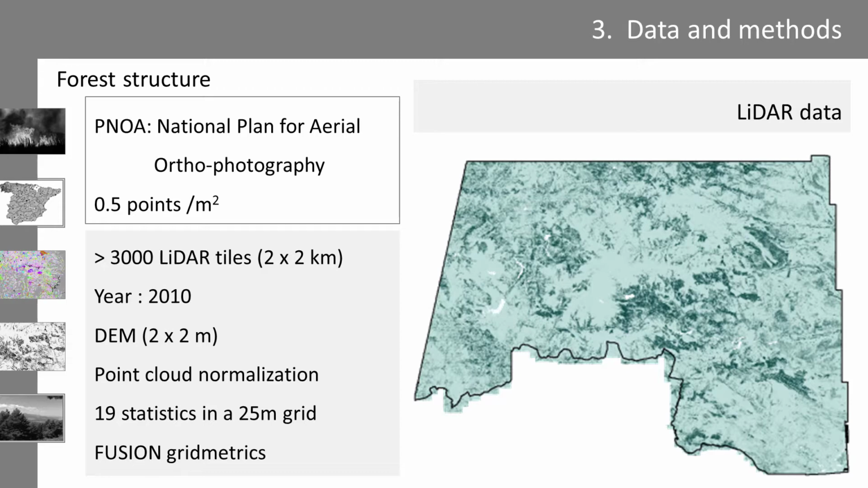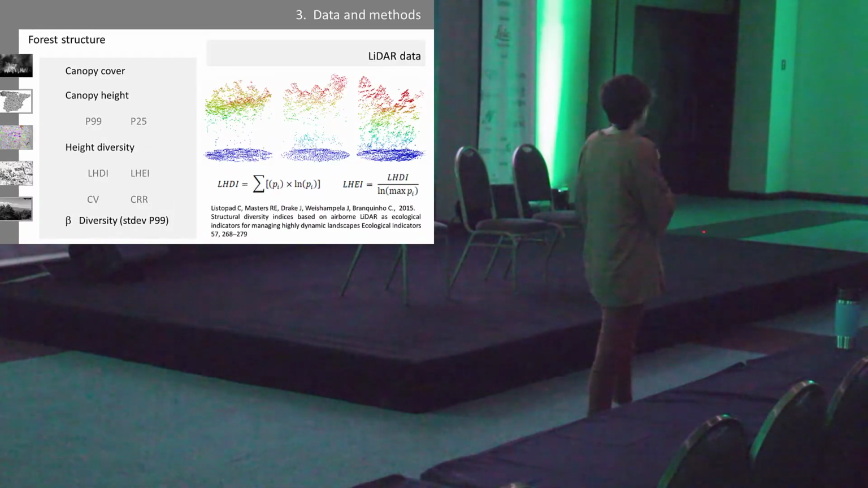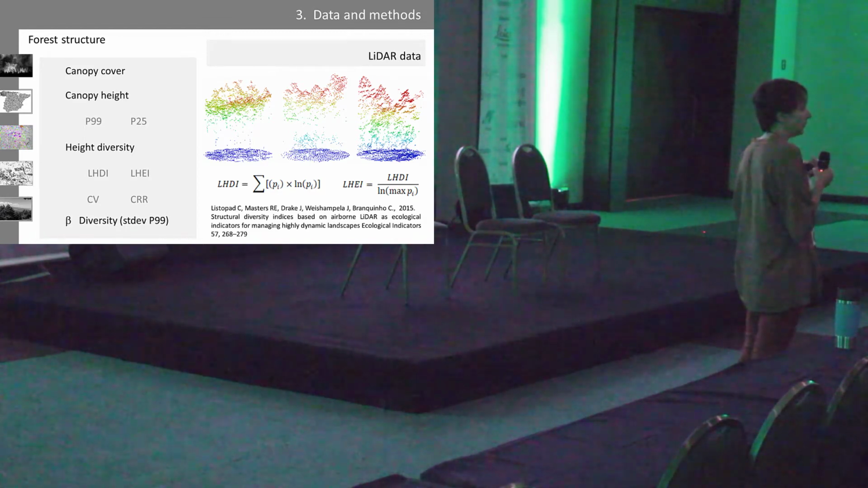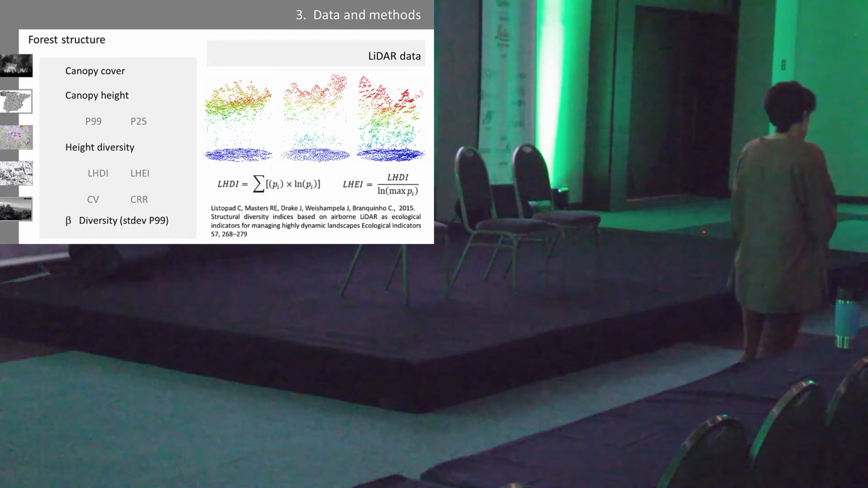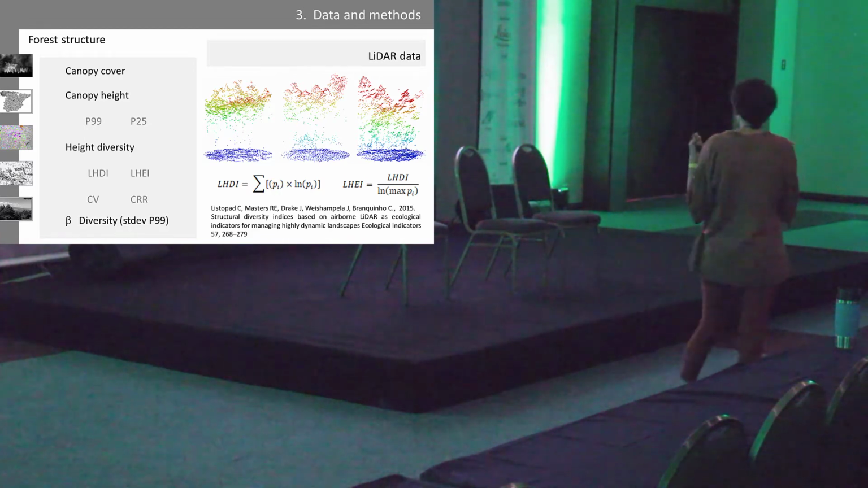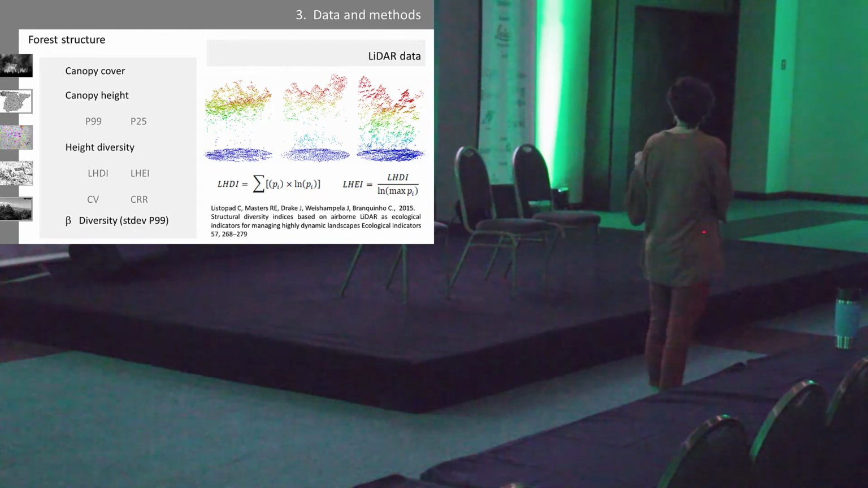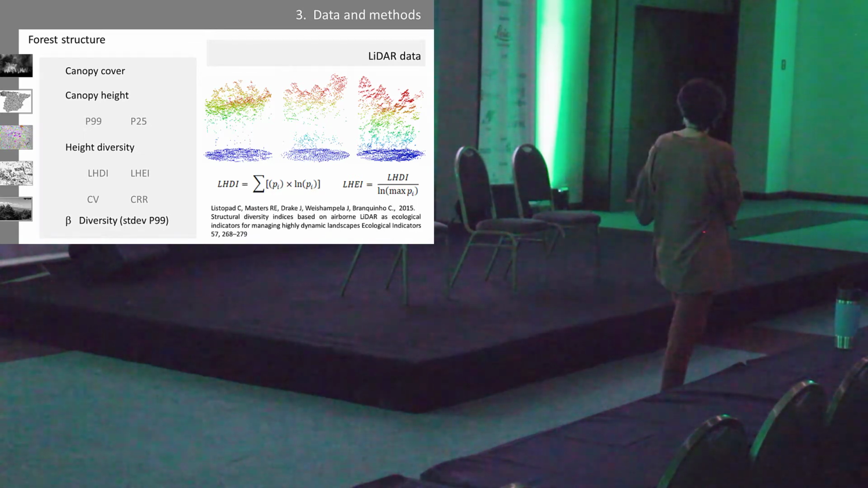So we downloaded up to 3,000 LiDAR tiles from the year 2010, did the point cloud normalization, and obtained 19 statistics in this area. From all these 19 statistics, we wanted to reduce and focus on those with more interest. So we analyzed the canopy cover, the canopy height by the percentile 99, the percentile 25, and the height diversity.